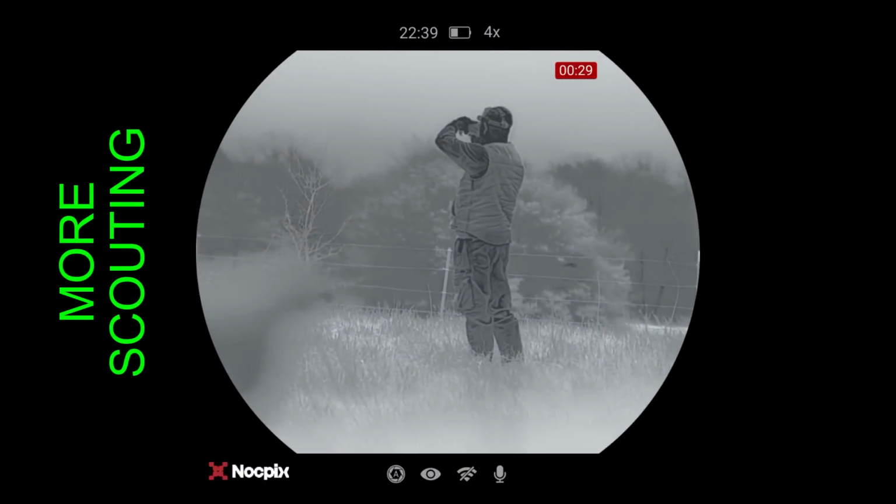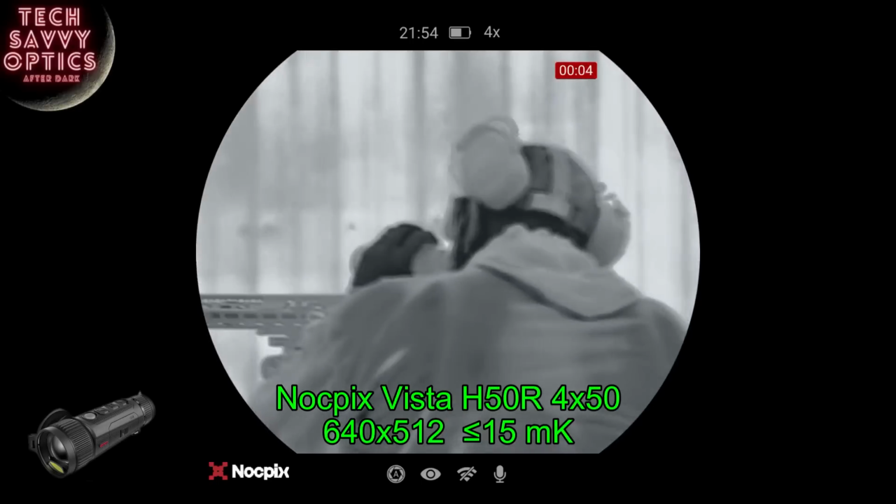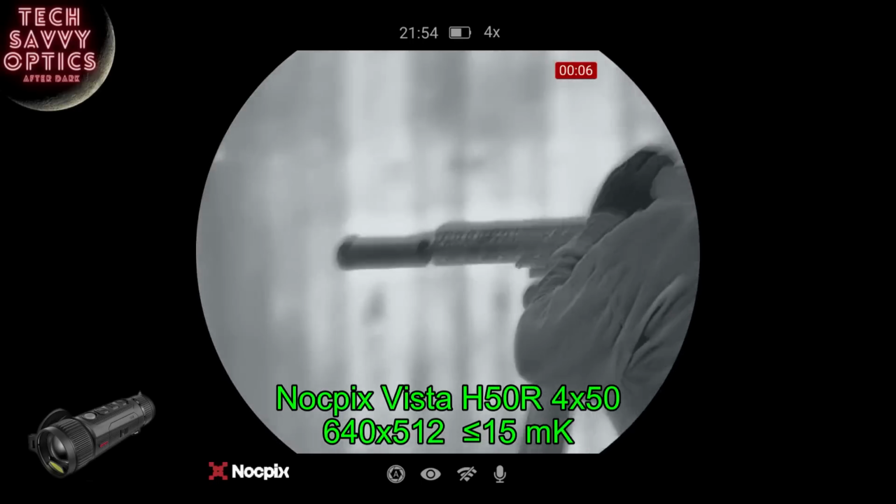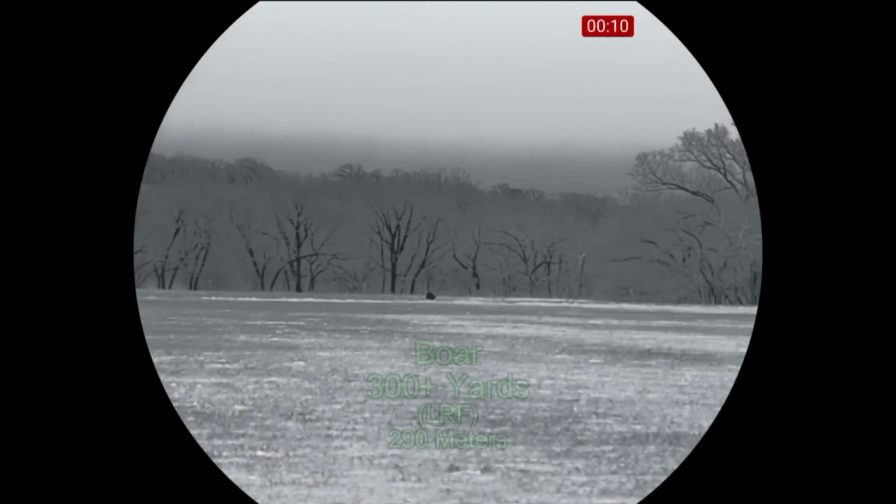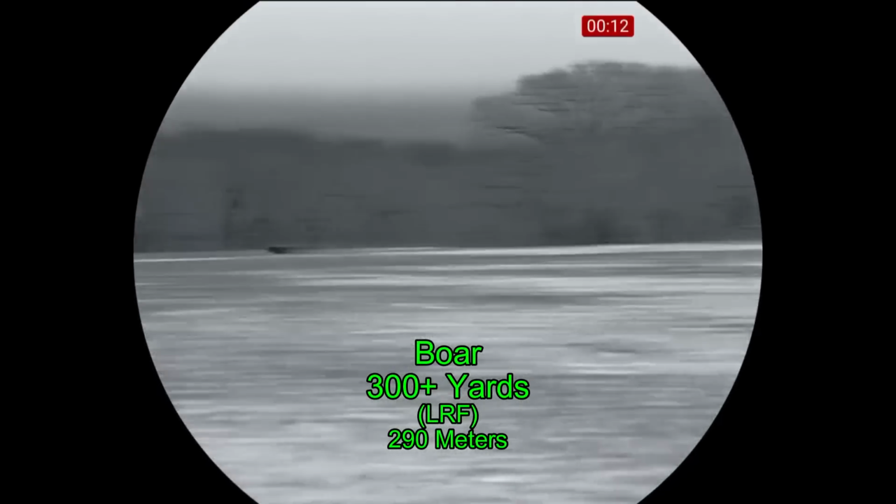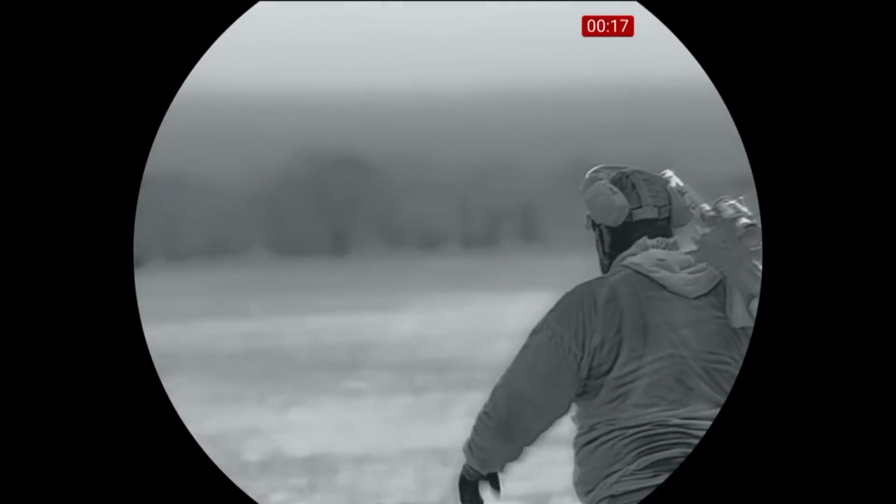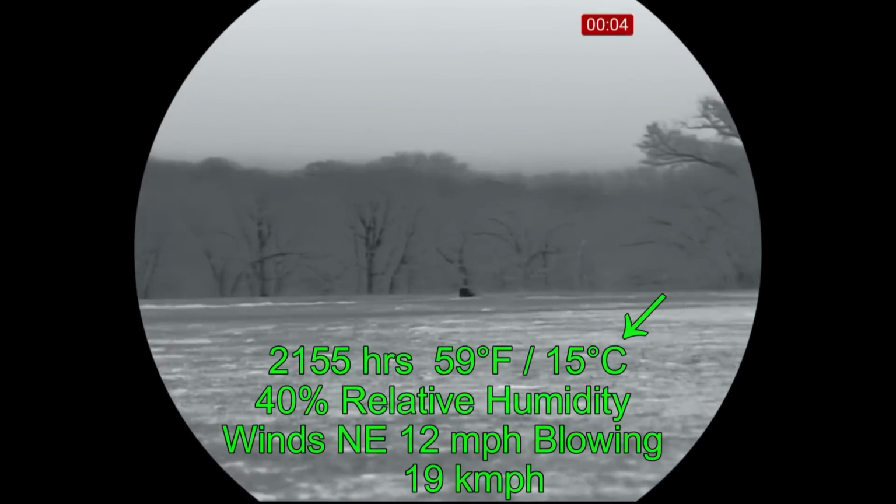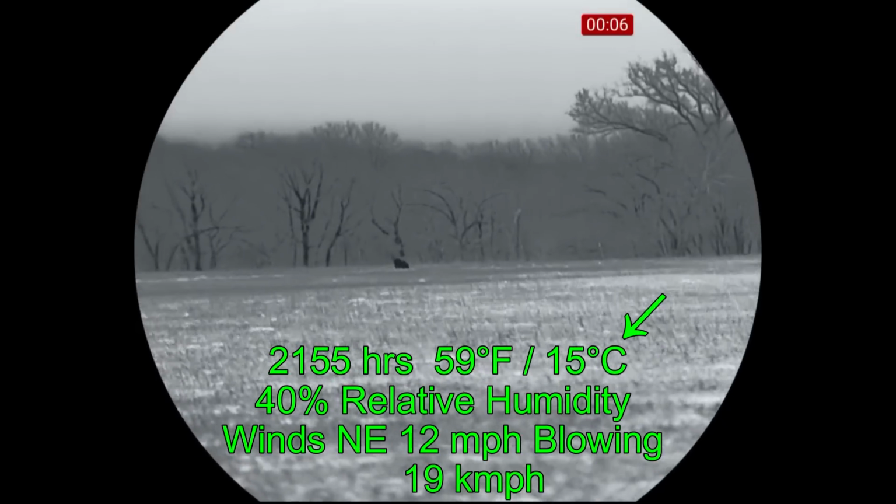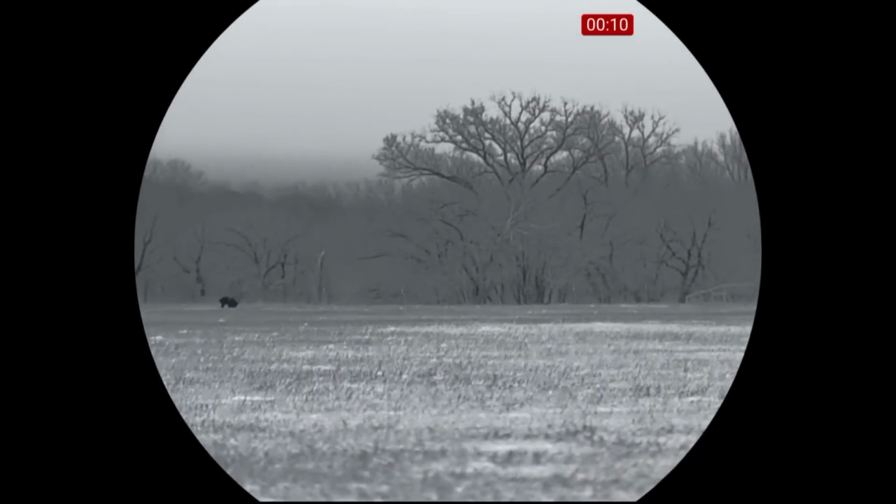And then it's back to more scouting. This time I spied the hog, and Ben decided that he was going to follow me with the Nocpix Vista and just document the video from a third-party perspective. 300 yards away. So we're starting off our stalk at a little over 300 yards. The boar is directly across the pasture, actually in the next field. And as we go walking out, looks like we've got a clear line straight to the boar.